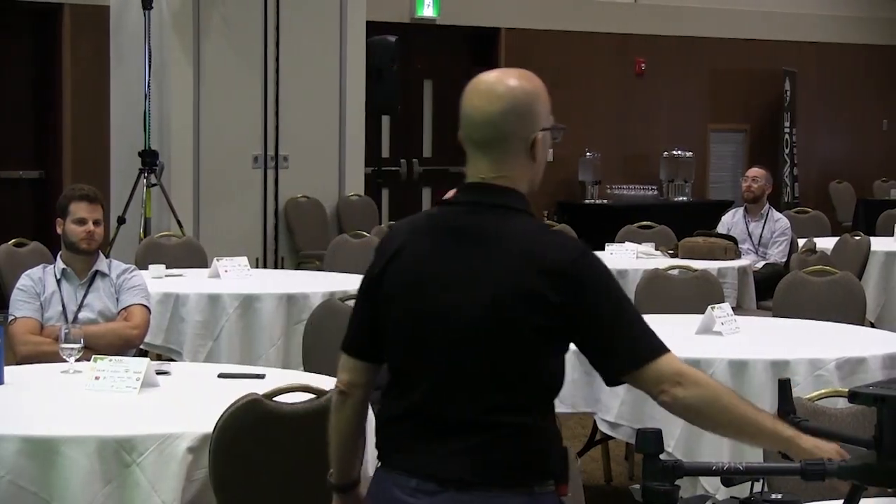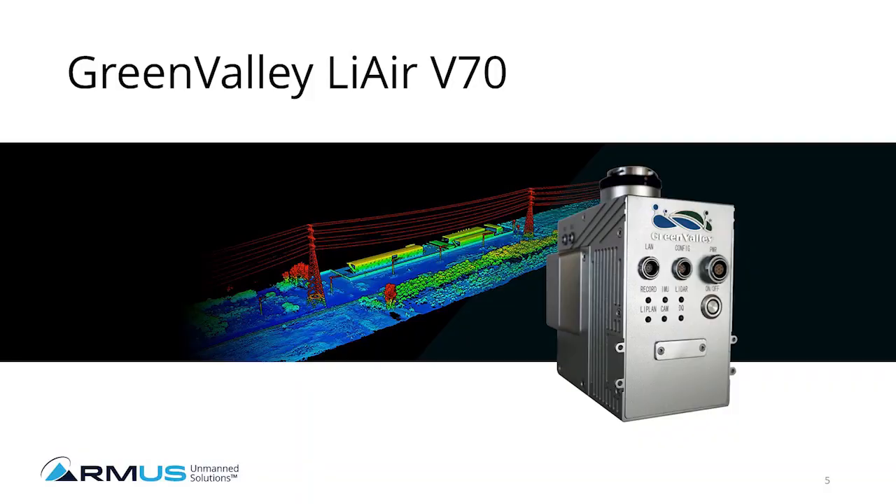So that's the quadcopter. I'll go into a little bit about the sensors right now. The first sensor is really a terrestrial kind of LiDAR. How many of you have worked with LiDAR? Everybody or most? Yeah, a lot of hands out there. So this is just going to be your standard survey LiDAR that you're going to fly, typically anywhere from 40 to 100 meters.